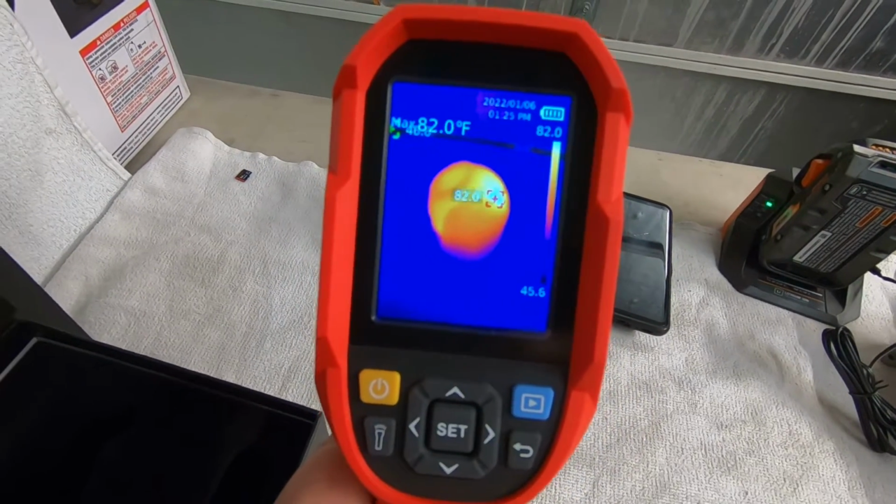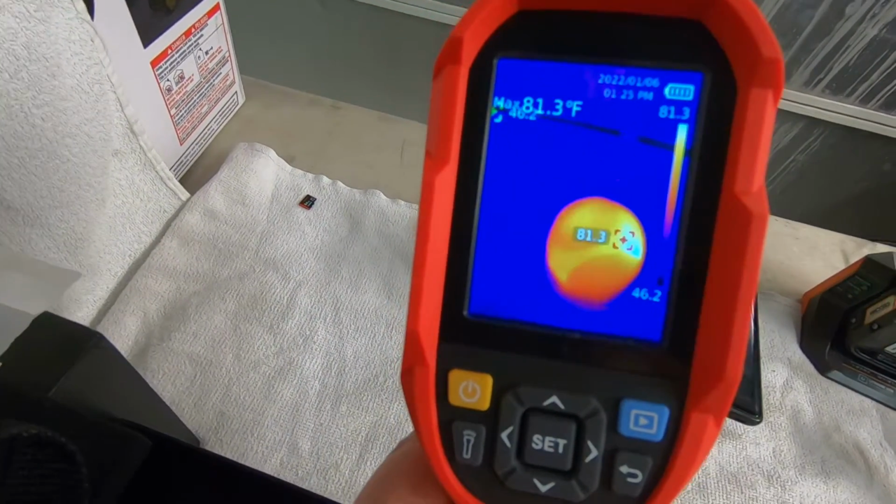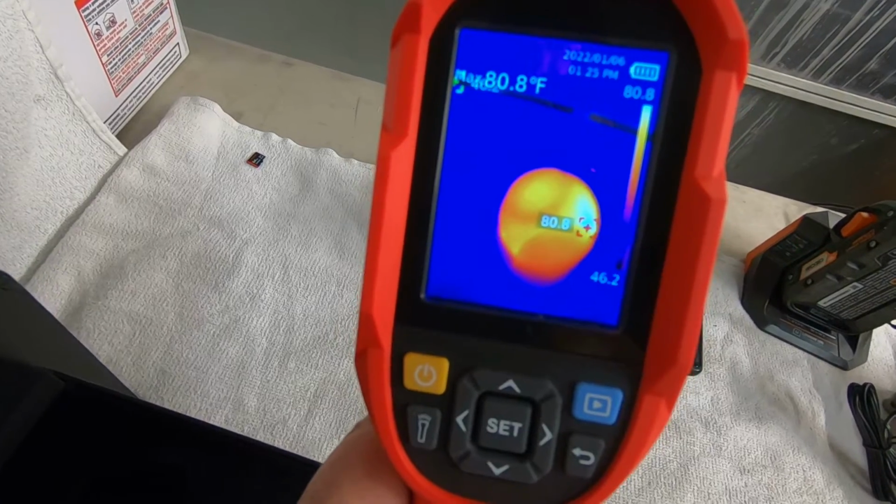And that's just beautiful resolution on the UNI-T, in my opinion.